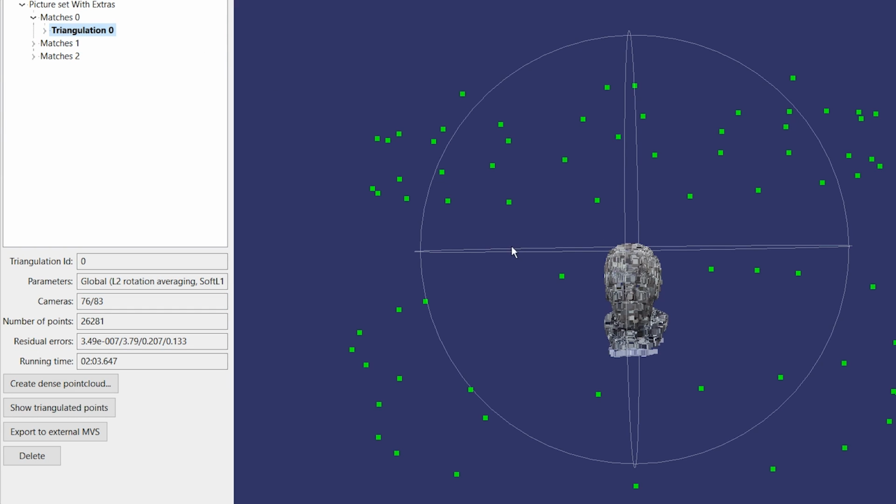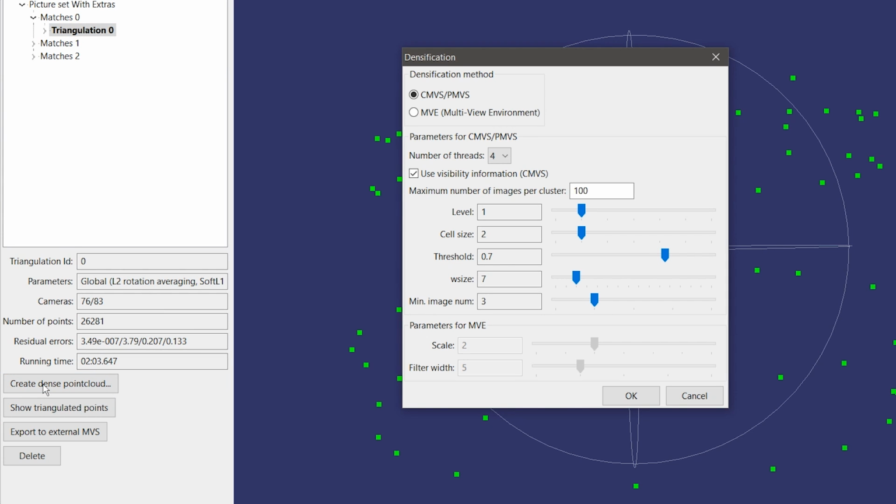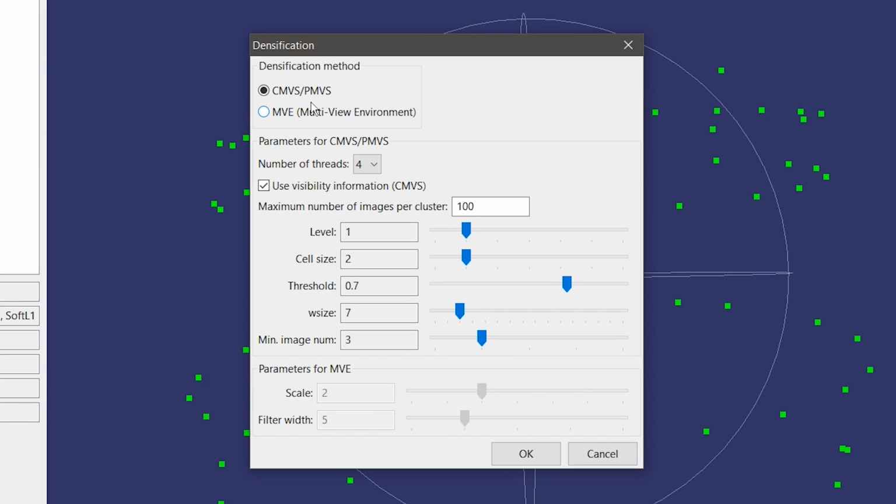So once the triangulation is done, from now on you can export all these steps to other programs if you want to. But you can do the rest of it in here all the way up to the model, so that's really nice. Most of the programs are split into two parts, and it's kind of annoying. So I'm going to click Create Dense Point Cloud, and here you have two options, CMVS/PMVS, and MVE.